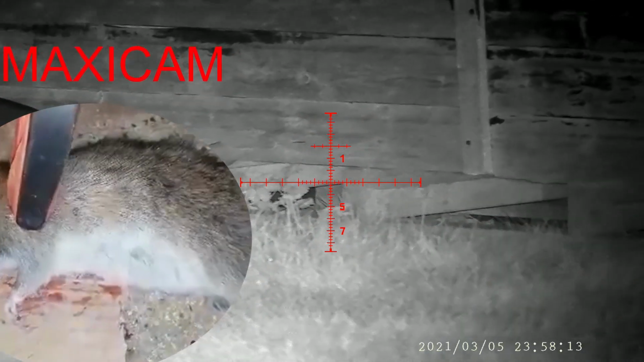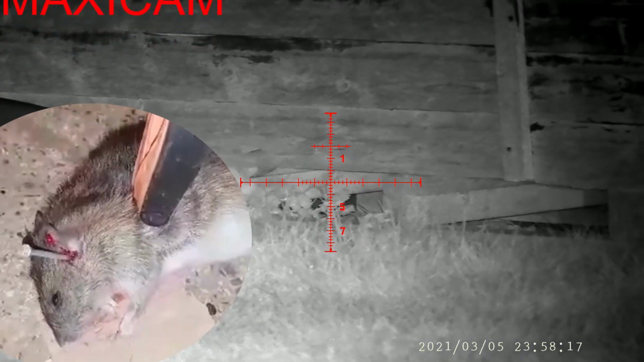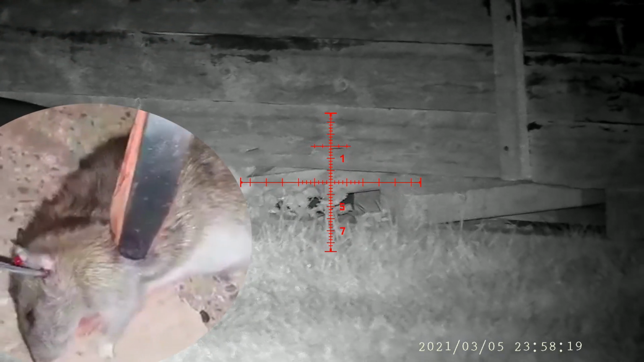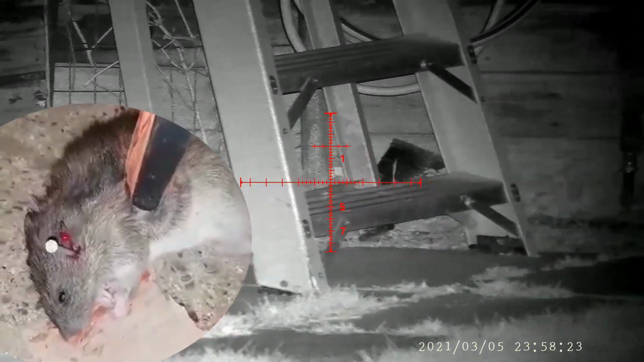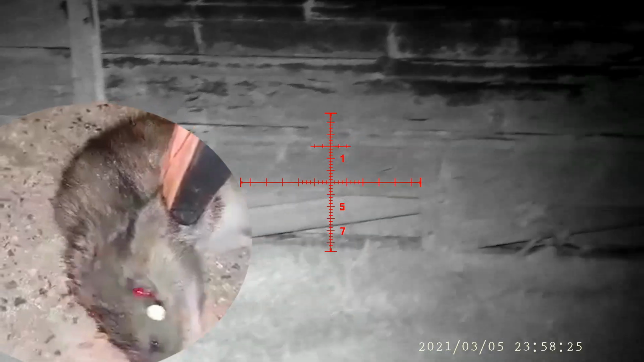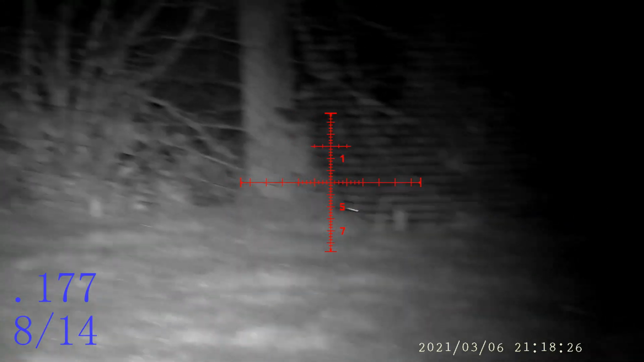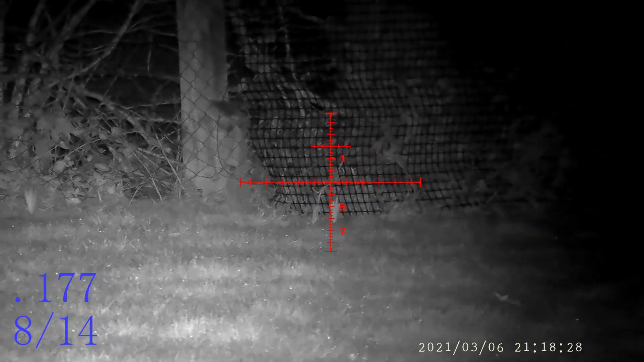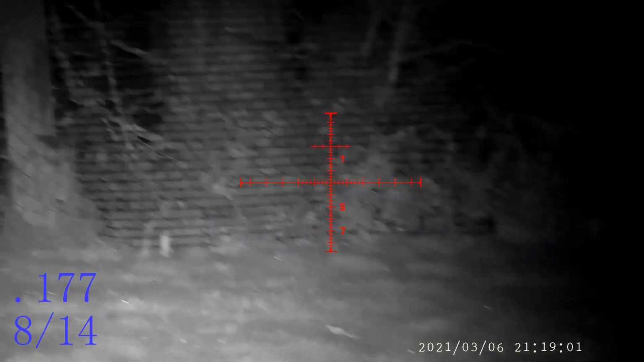Maxi's first kill, used a 2-2. Obviously it didn't shoot it now, I'm just pinpointing the place he shot it. Good shot. I thought he missed, to be fair. I've been sat there for an hour and a half. He's on the fence. He's behind the black fence. See, did you see my laser then, yeah? Yeah.